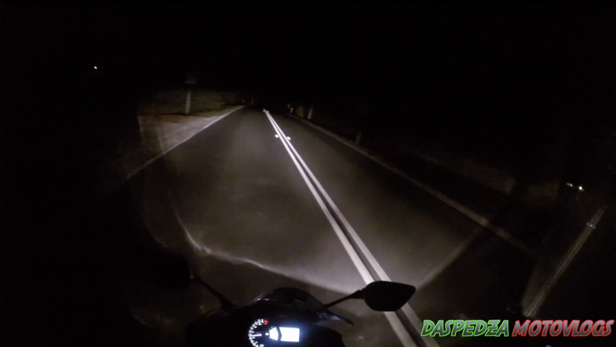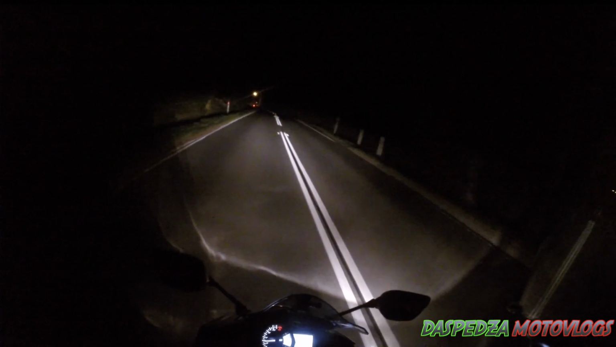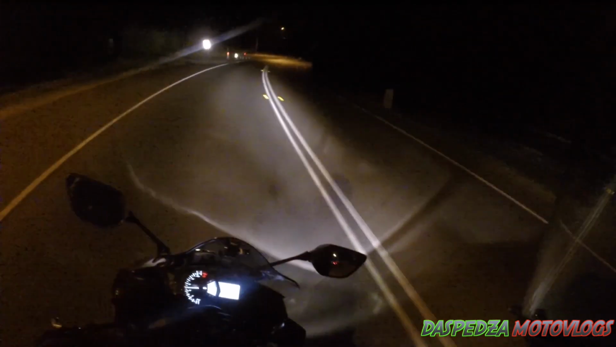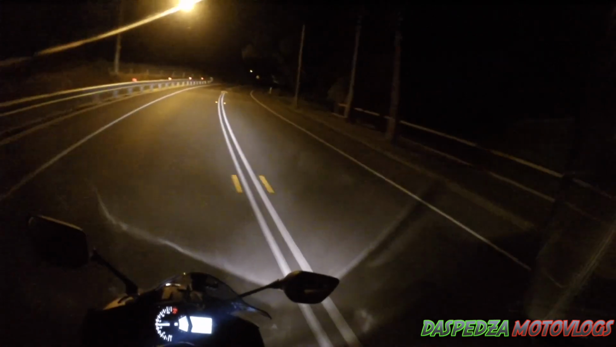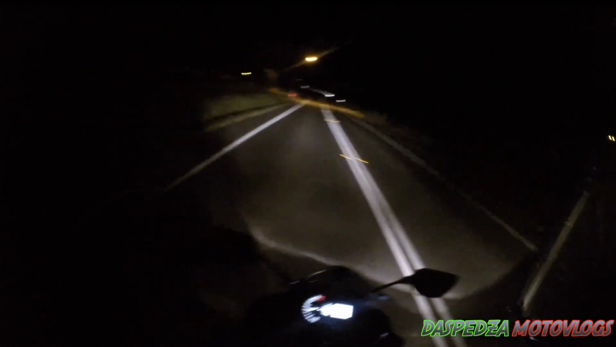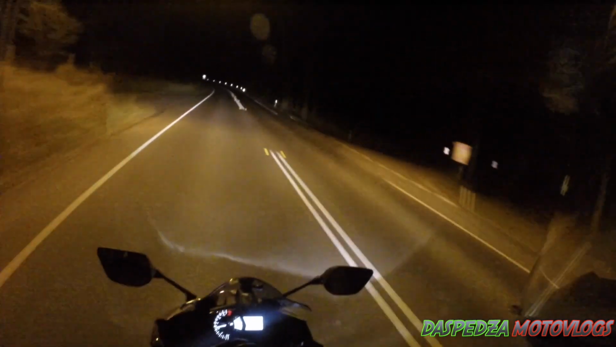Now, I know this road fairly well. I know most of the roads I'm going on fairly well, but visibility is going to be an issue for you, especially in areas that you don't have street lights. Another thing you have to watch out for is wildlife. You'll get the obvious bugs and stuff here and there, but visibility is the main thing.